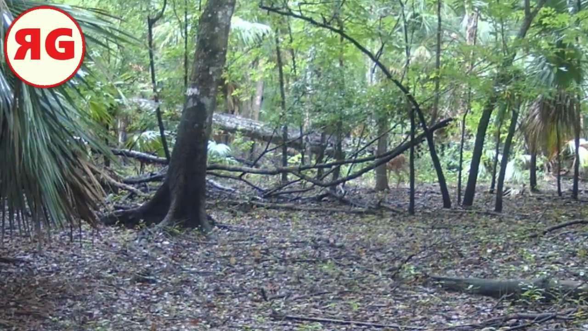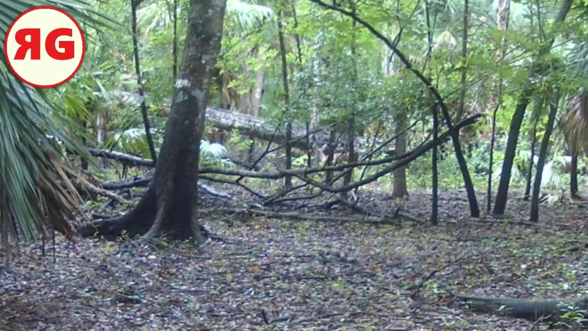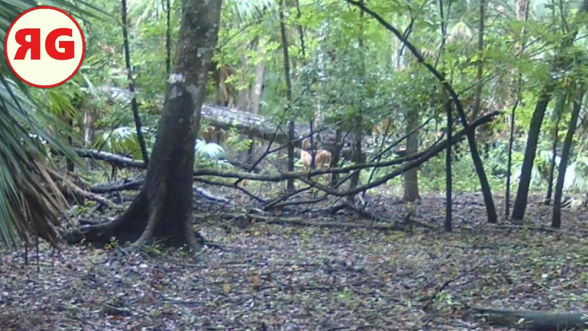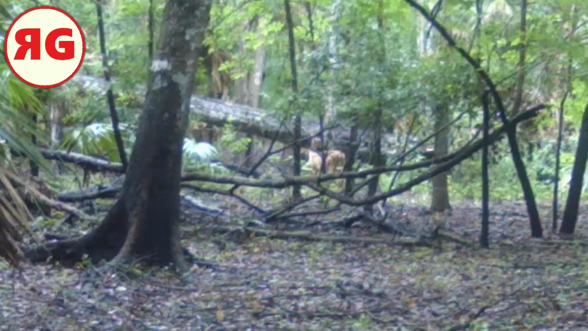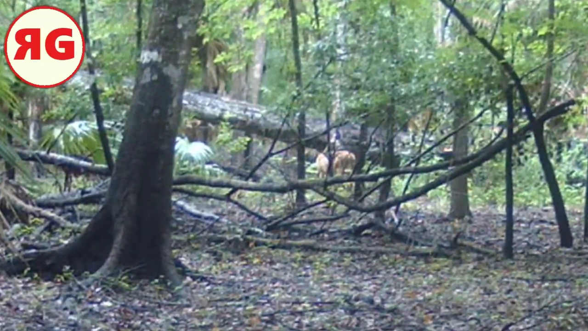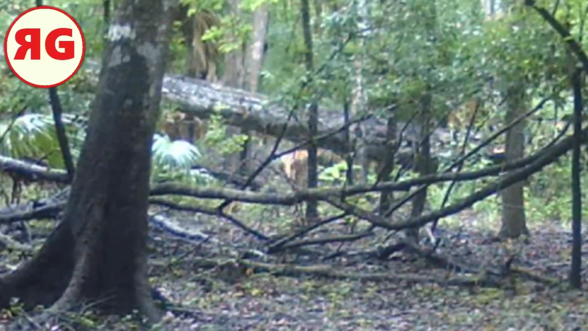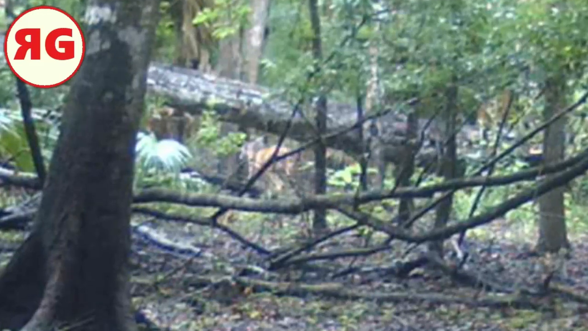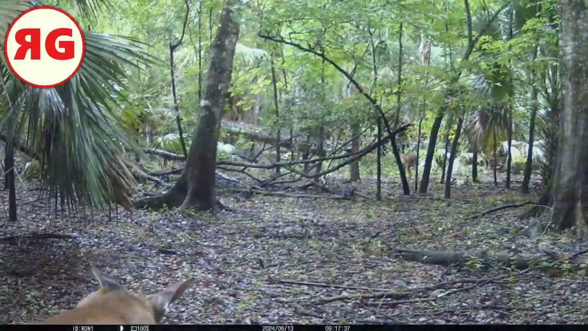And you know, they're not far off the trail, and I don't think these deer have a mortal fear of humans. They just, you know, don't want to be bothered by us. They just want to do their thing and do it without interruption.